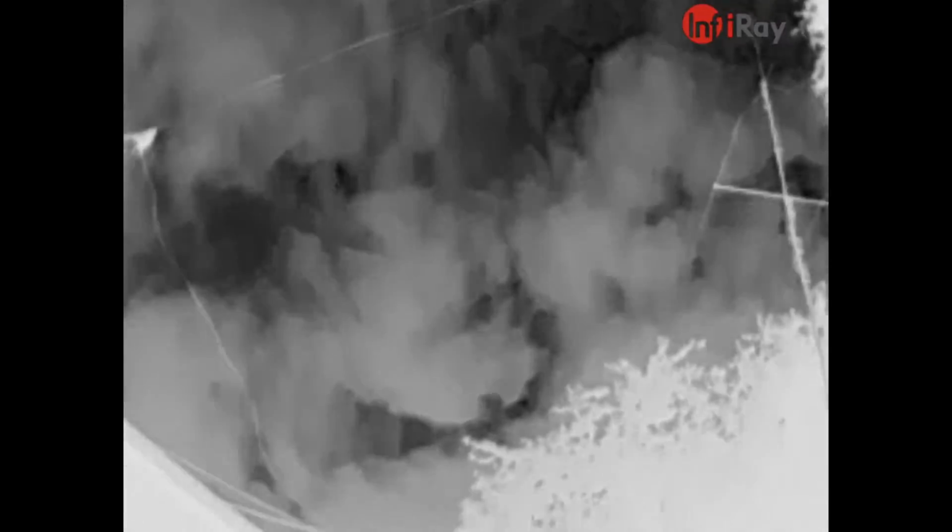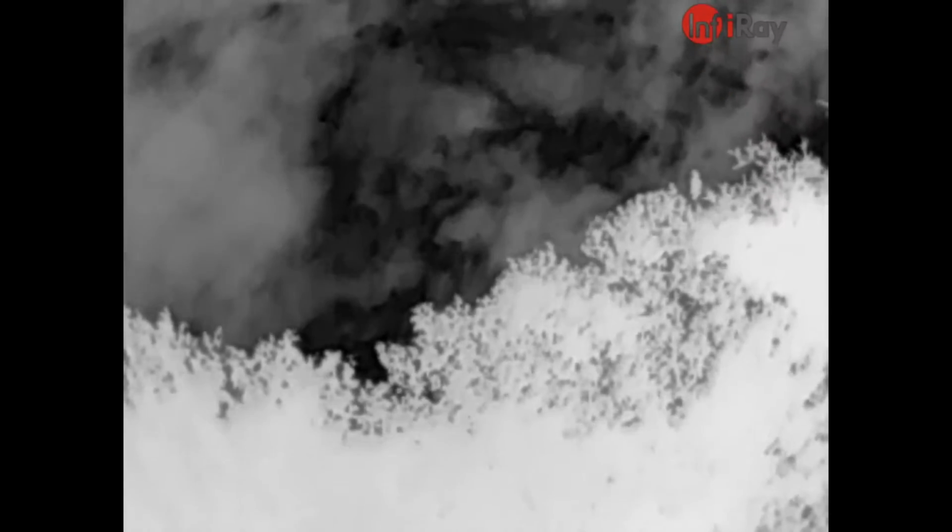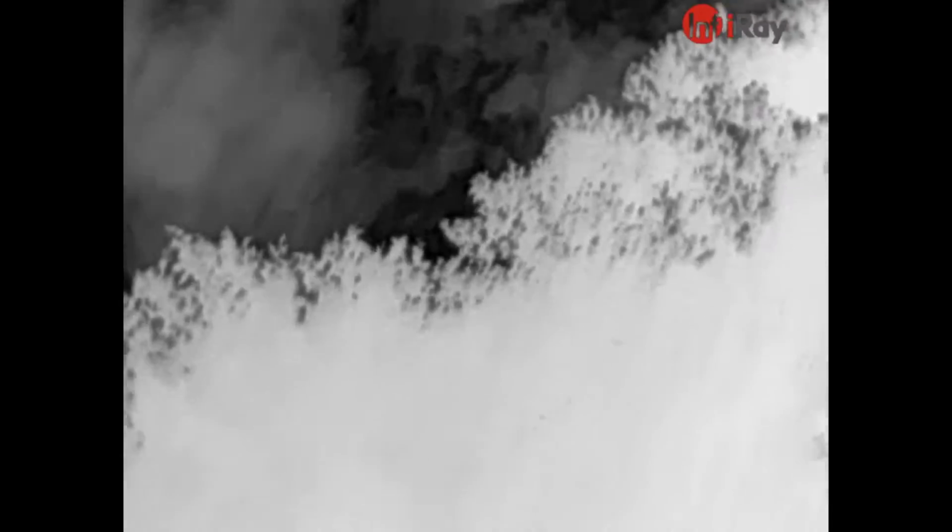Okay, we're going to try a few of the different modes here. I'm outside, it's pitch black out here, it's nighttime. So this is what's called white hot mode. See the clouds. And I can't see anything if I look up there. We'll go to black hot. Black hot reverses everything.